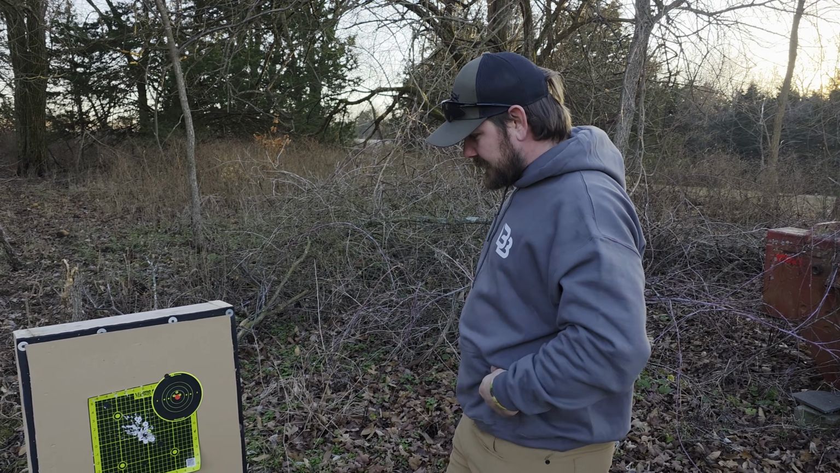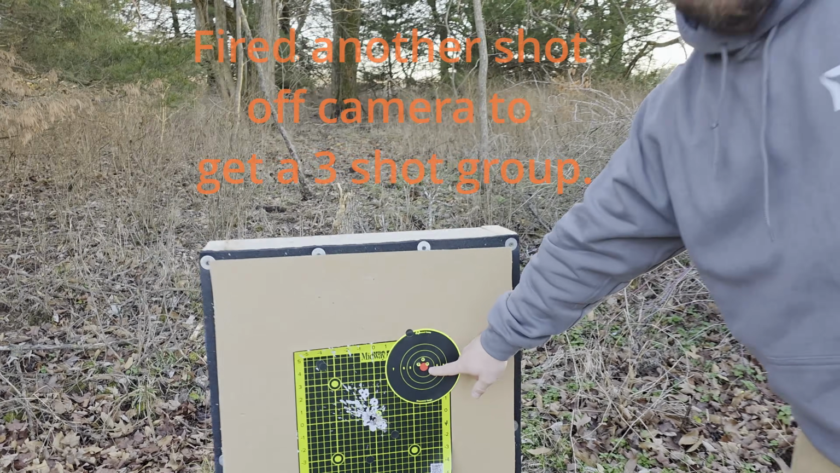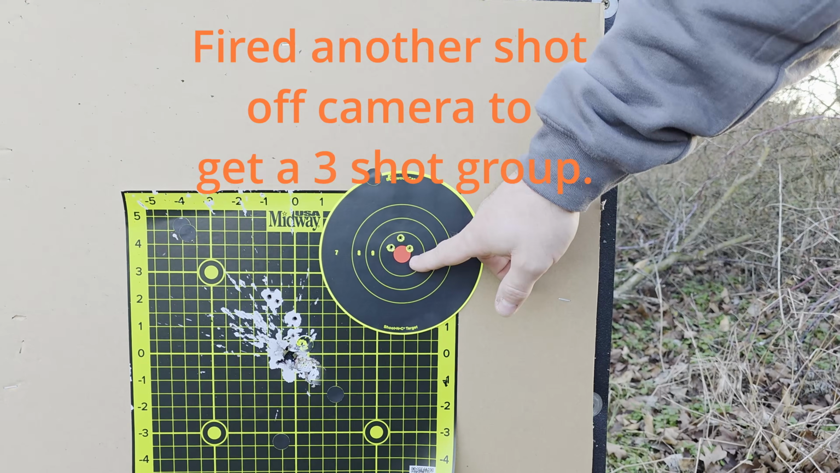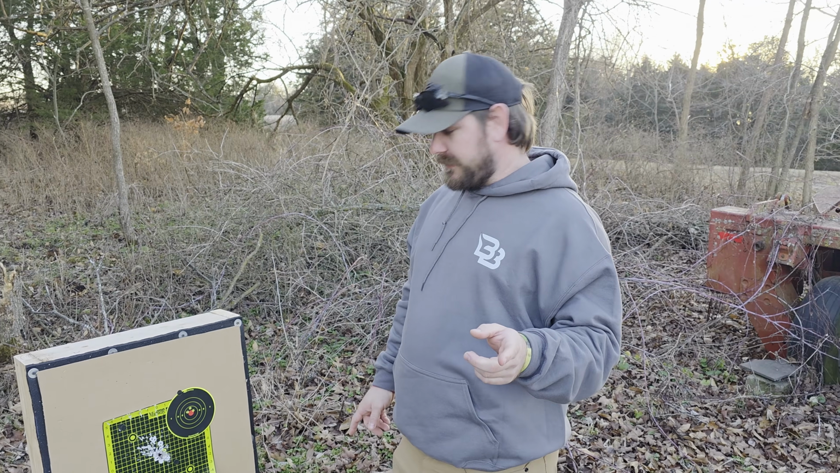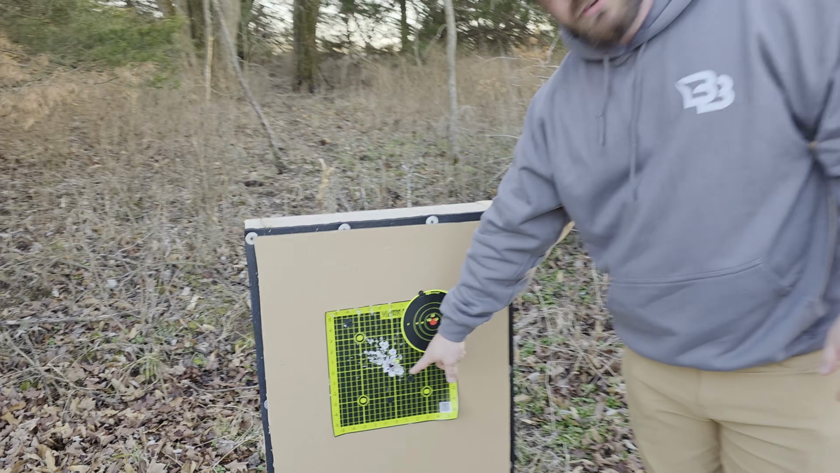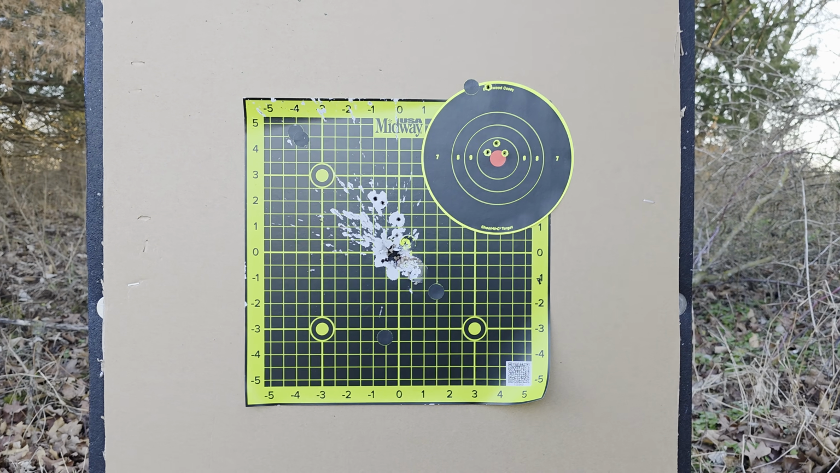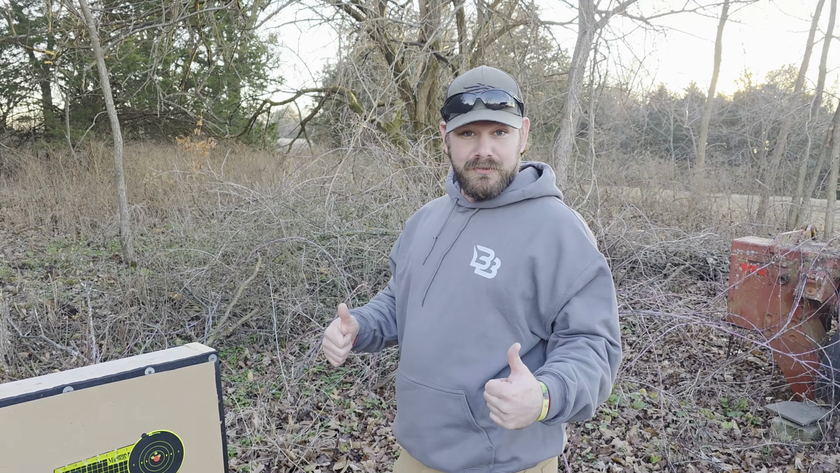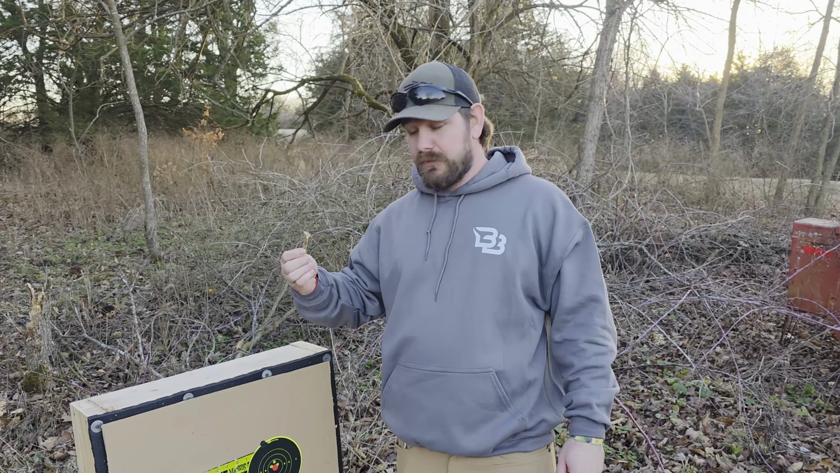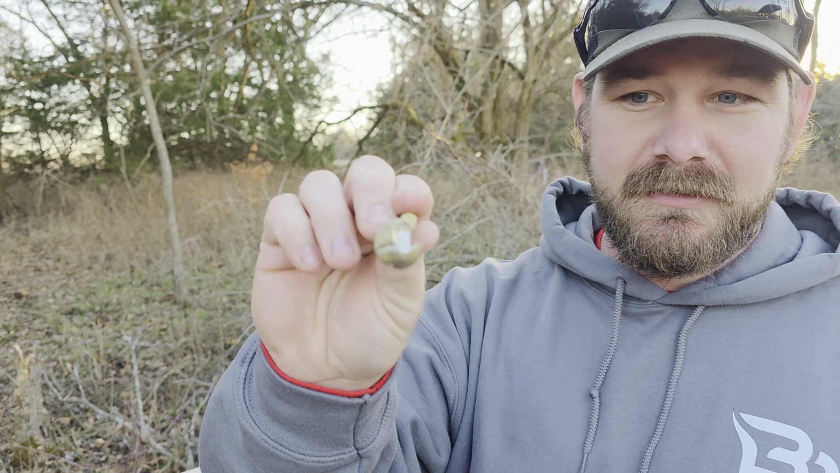All right, guys, sighted in the day-night scope. This is my group on that. 3-shot group, not bad. Then we went to the thermal scope and got it sighted in. There used to be a bolt right there. Where at? Point it out? Right there, right in the face. I'd say you hit it. Used to be a bolt there. So, I'd say we are ready to hunt with this scope. All right, guys, after a little bit of walking around, we managed to find the bolt I was shooting at.